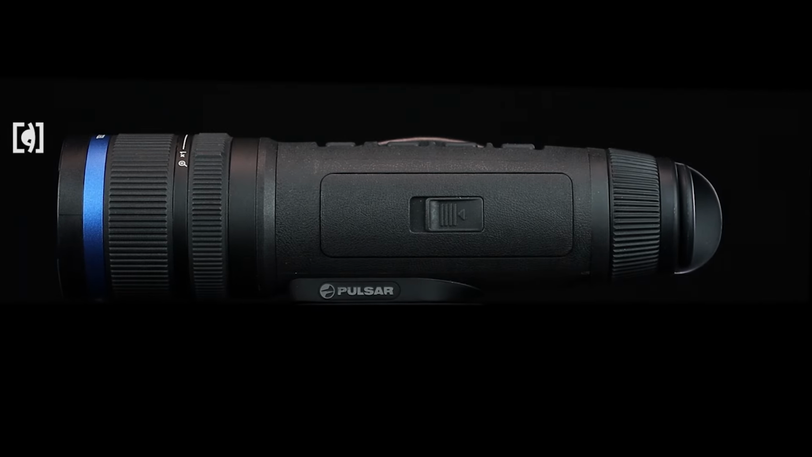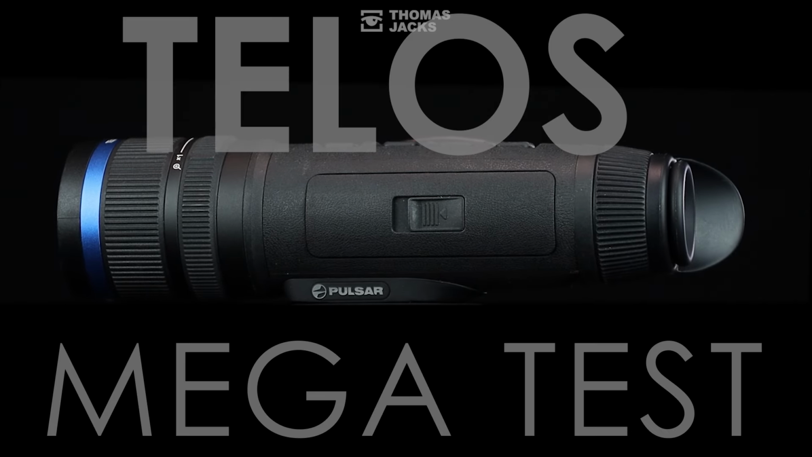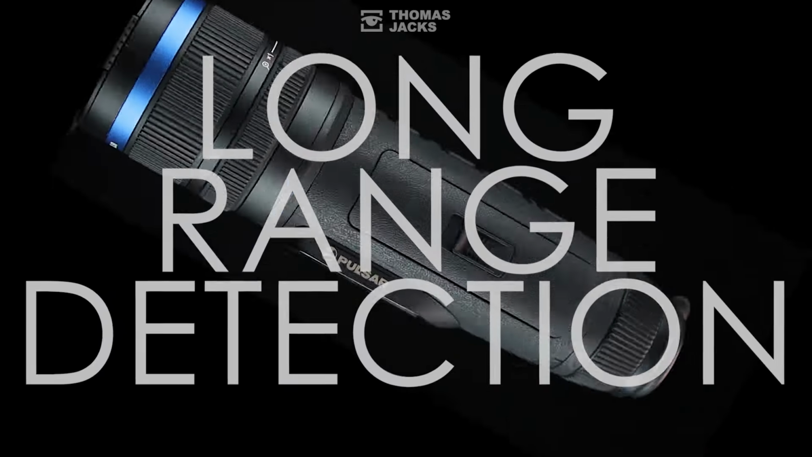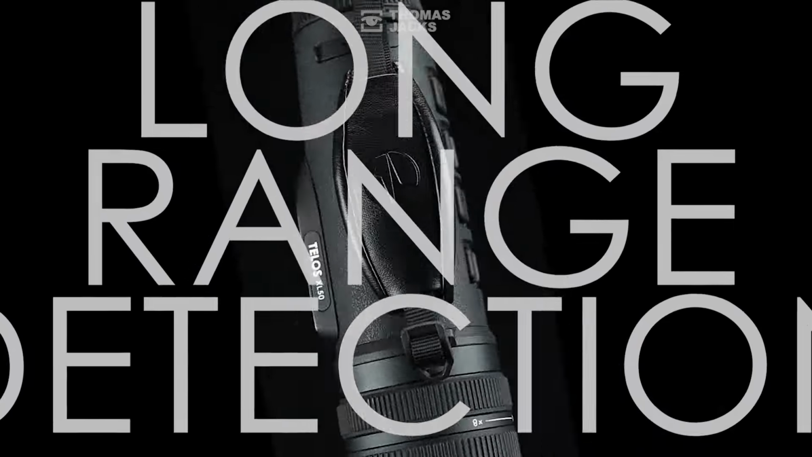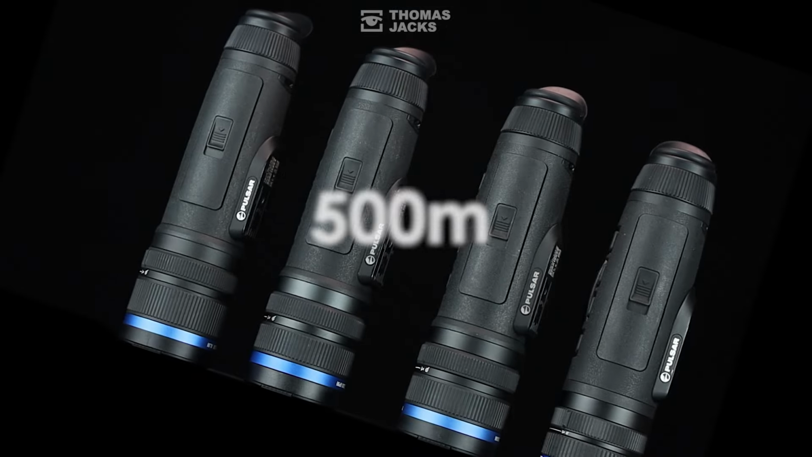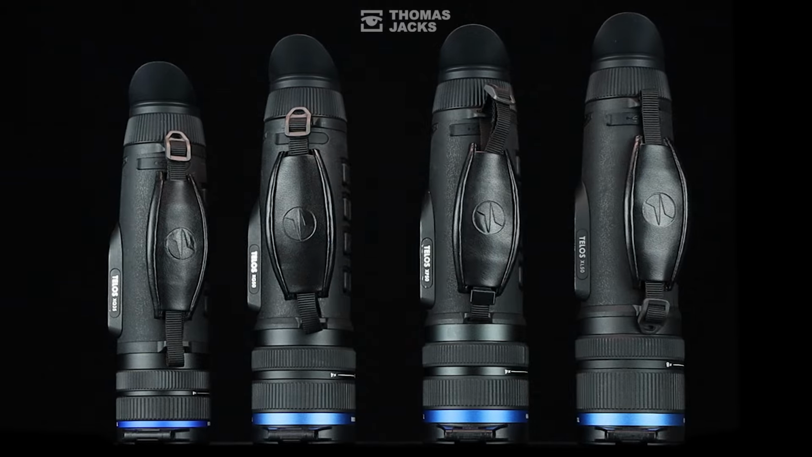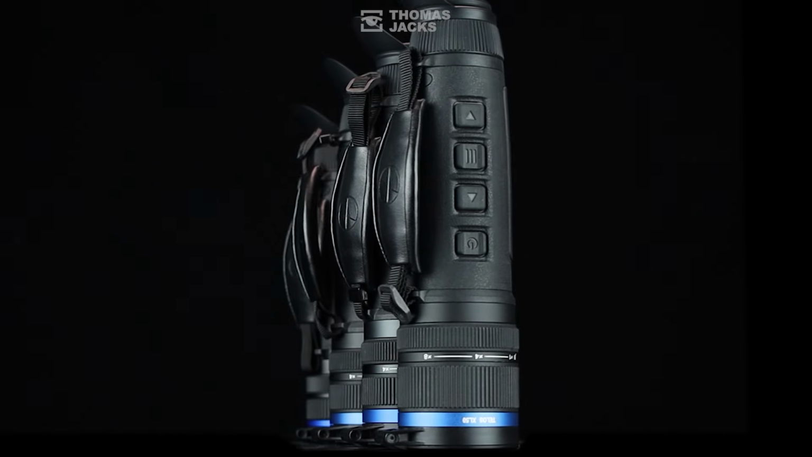I'm Dave at Thomas Jacks, and this is the Telos Megatest Part 1, comparing the long-range detection capability of each Pulsar Telos to help you choose which one to buy or upgrade to if you need to detect up to 500 meters.